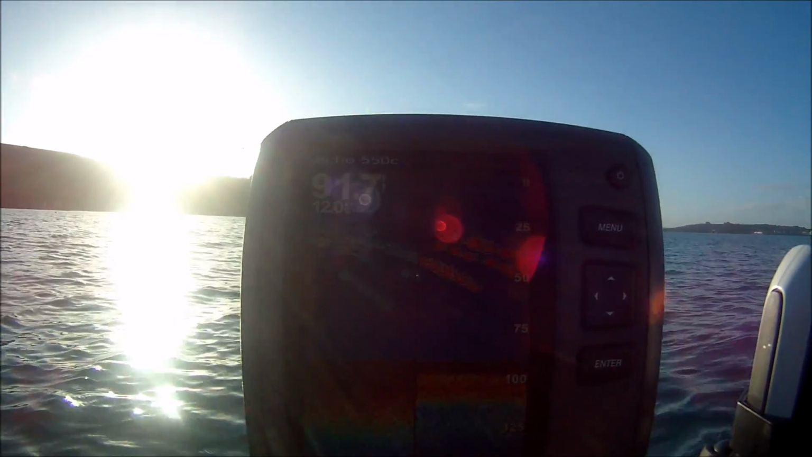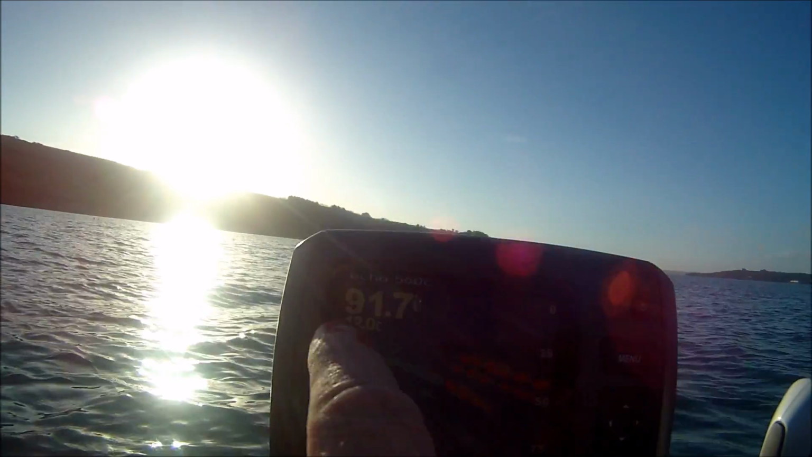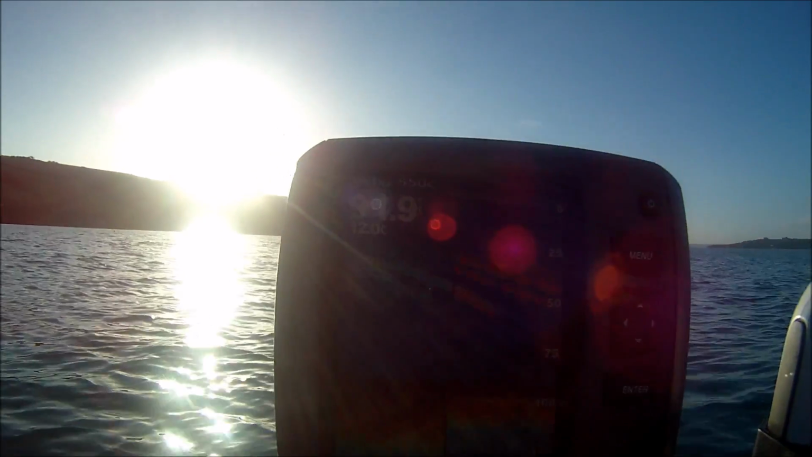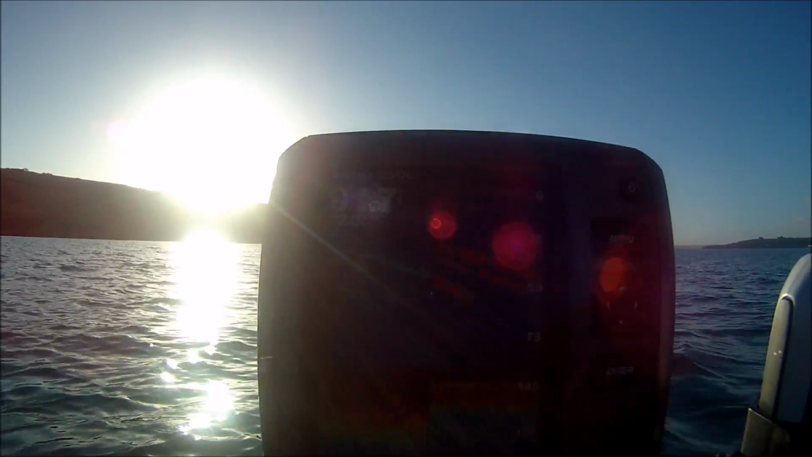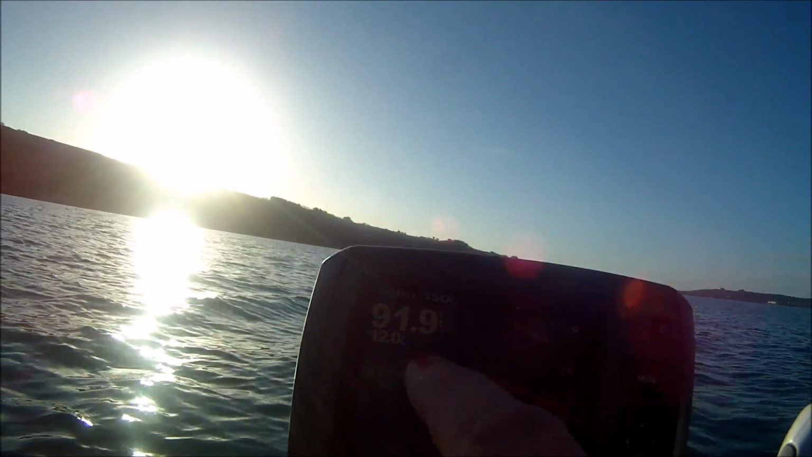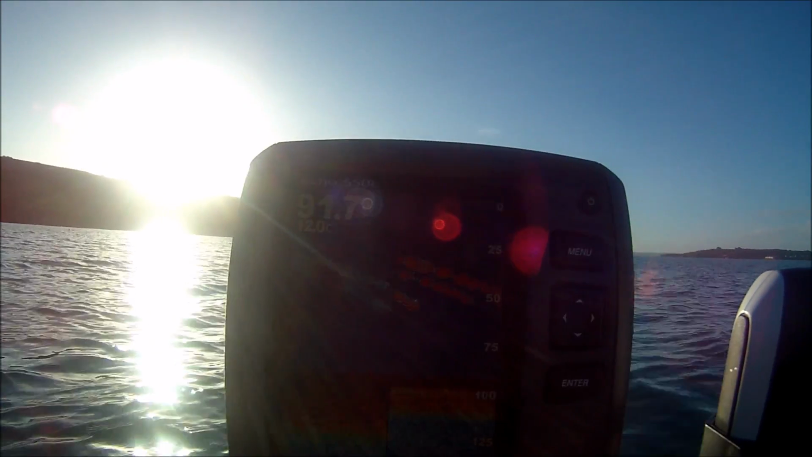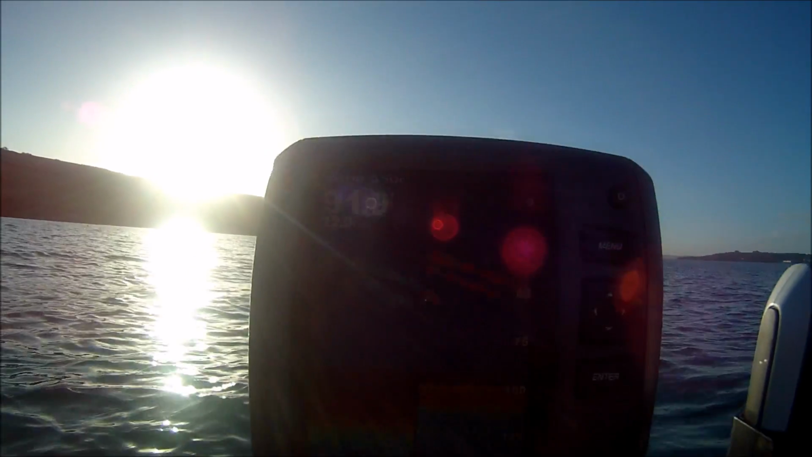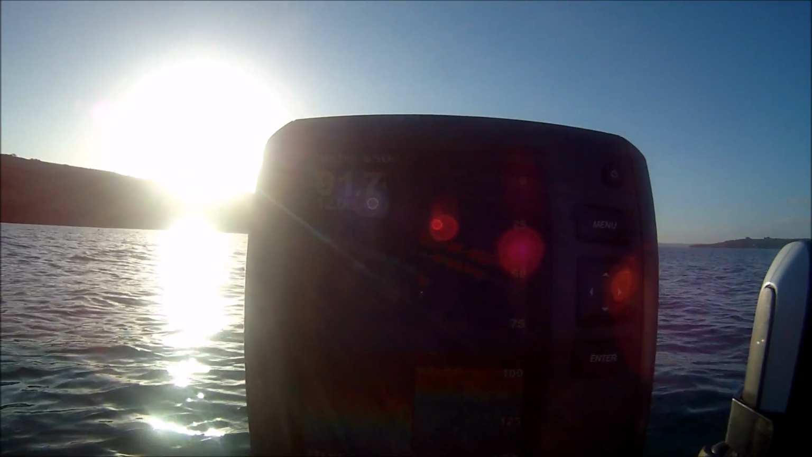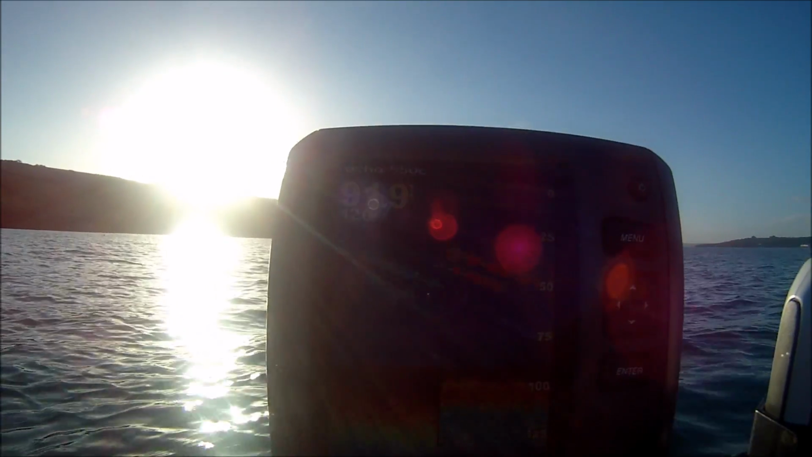Here's another good example of not using the fish symbol. You can see masses of fish symbols on the screen there. If you notice these lines here, all that is, I've been cutting up some squid for bait, and that's just the debris, the waste squid that I've thrown over the side, slowly sinking to the bottom. But as it sinks, it's showing us fish symbols. Now, if that was suspended particles like weed in the water, and you suddenly saw that on your screen, you'd think, my God, there's loads of fish down there. Well, there's an example that it's not.